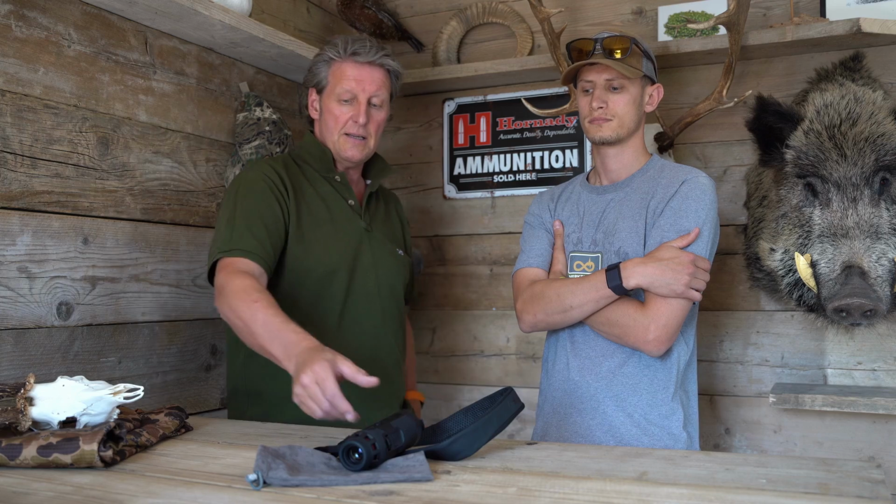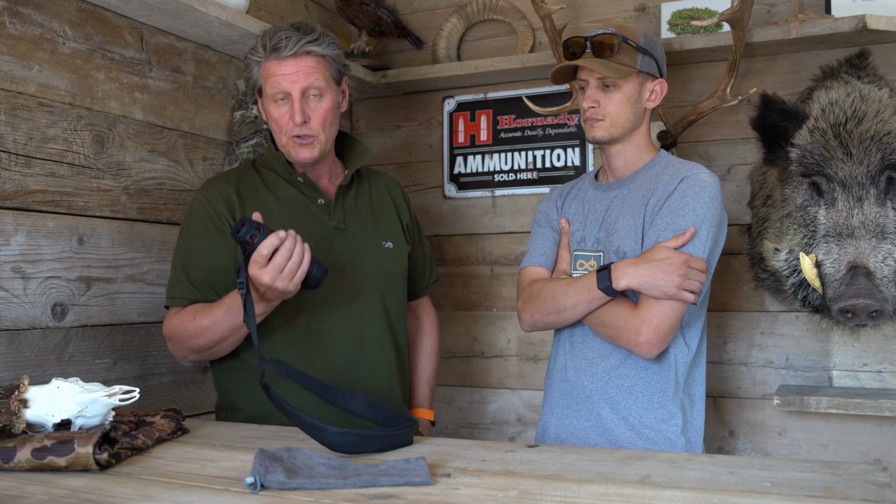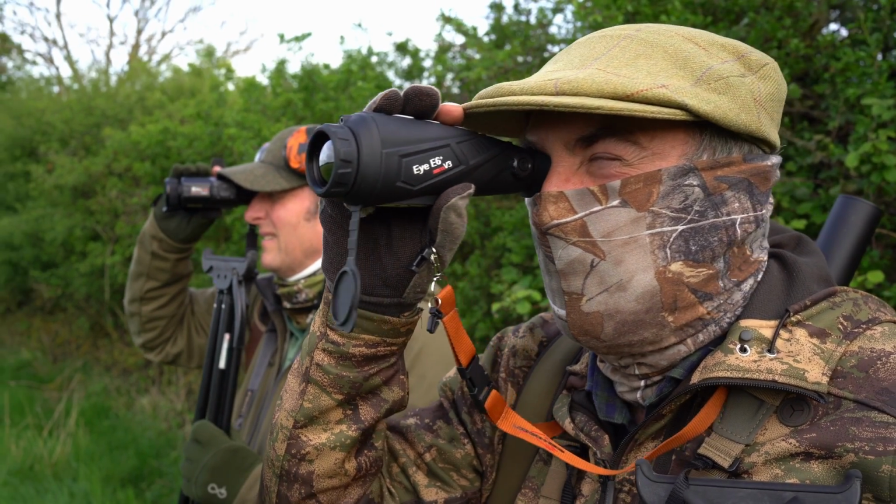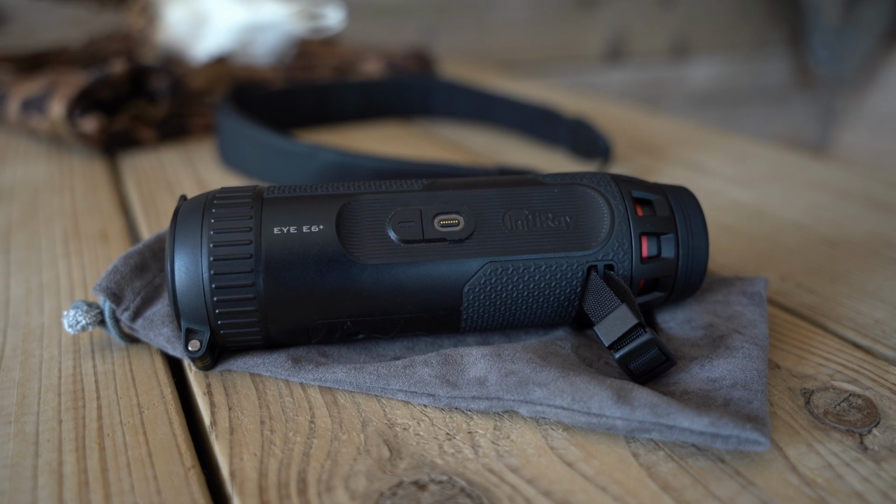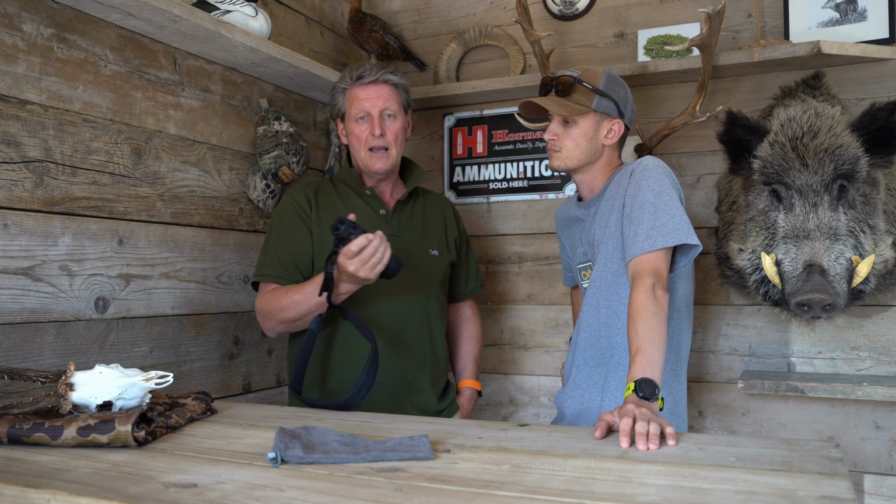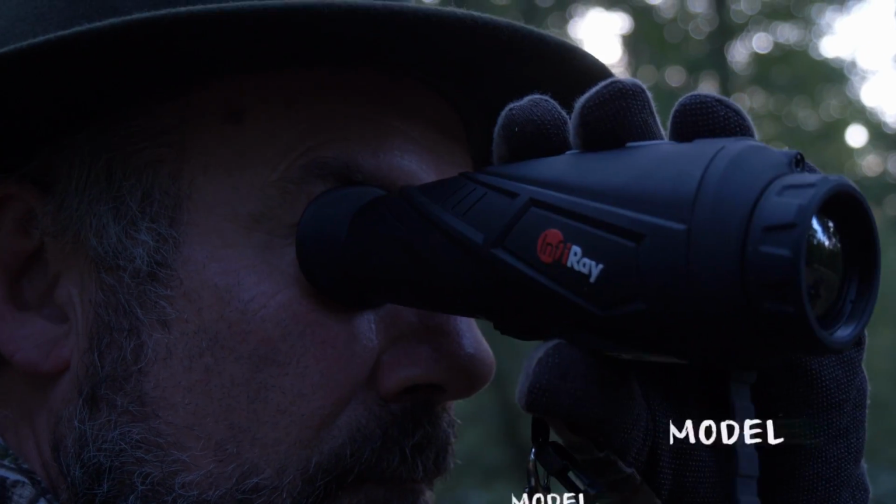As you said today, we've been using InfiRay products for probably 12 months, and I was using the original Eye for all last winter on our cull stalking. They sent us this new model, the Eye E6 Plus, back in the spring, so back end of the muntjac season, start of the roebucks. And it's been awesome, a game changer. And Dan is sick of me going on about this piece of kit, because it is a piece of kit.